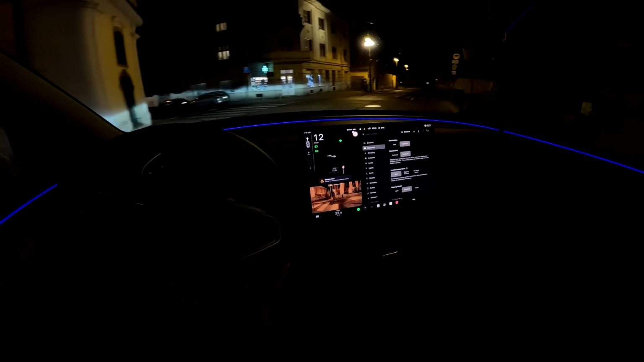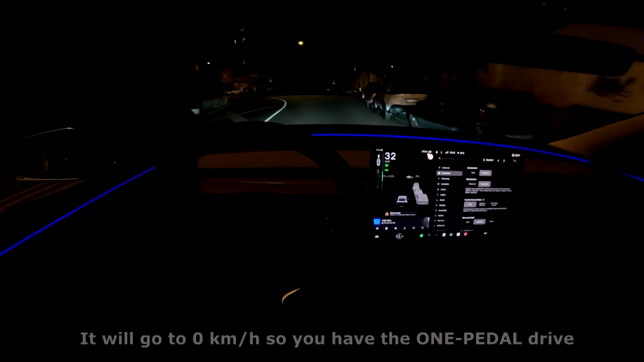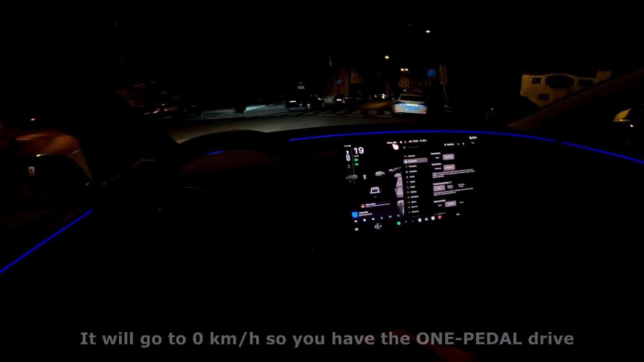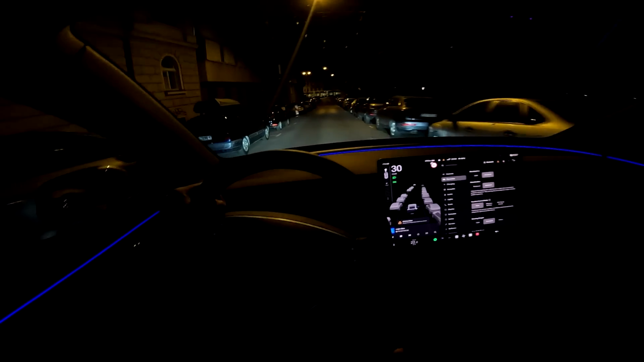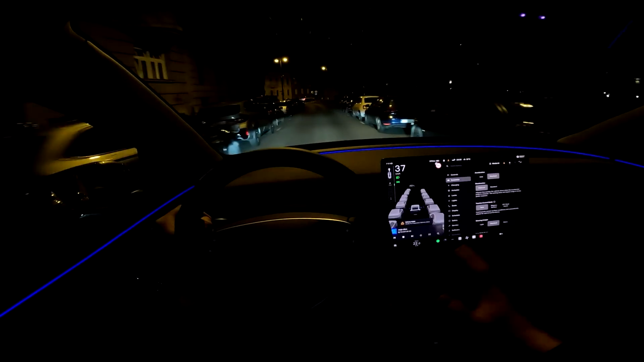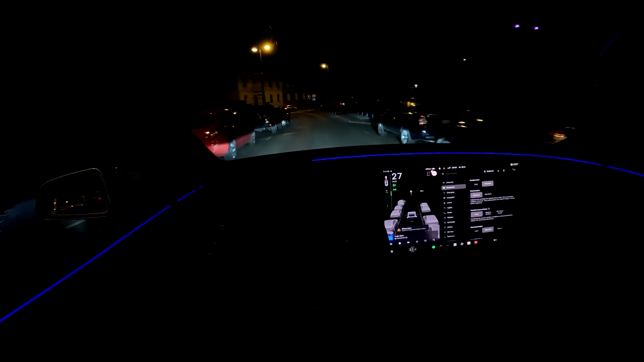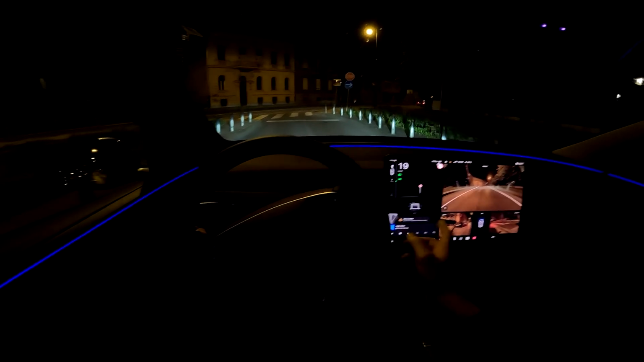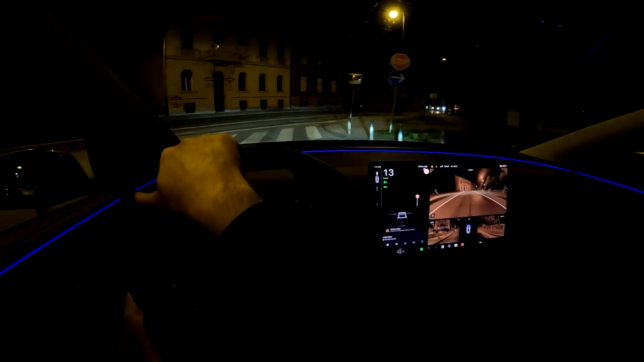So I will show you now. Okay, so now I will just release the throttle. I will tell you when I do it. Okay, now I release it, and look how the car is slowing down. But on reduced, I will now release it. You see it's slowing down, but not that much. And again, press this to have the camera view.